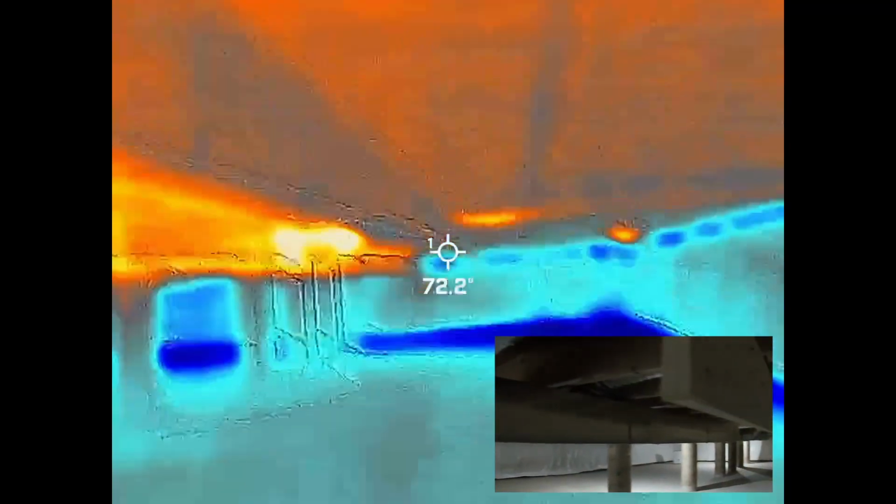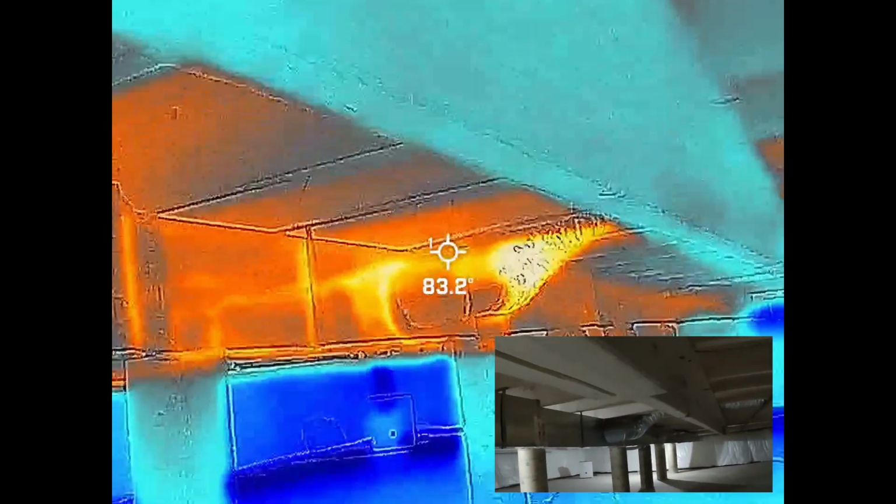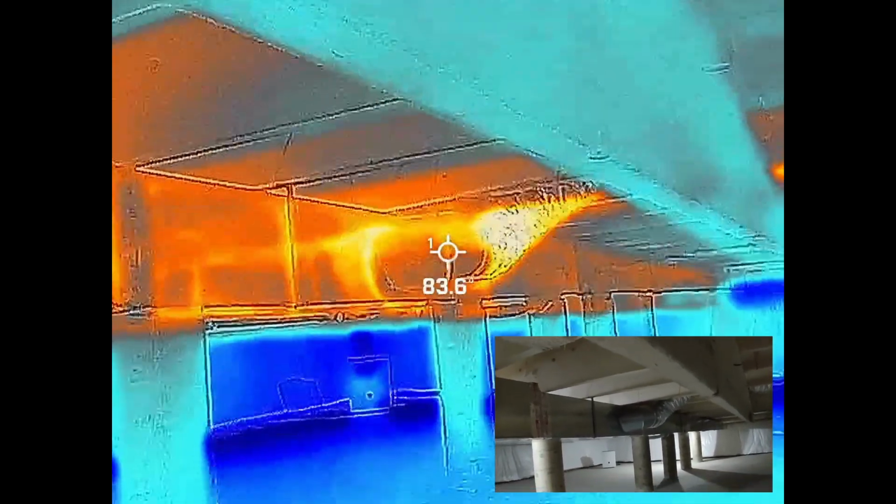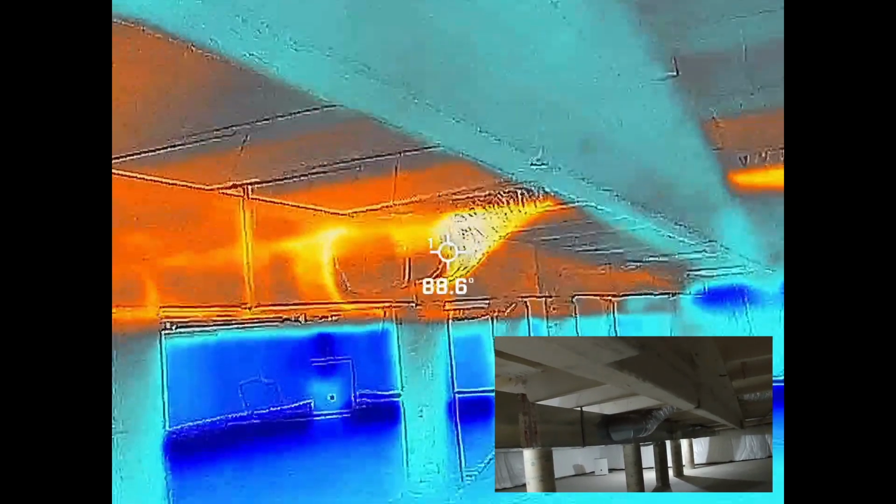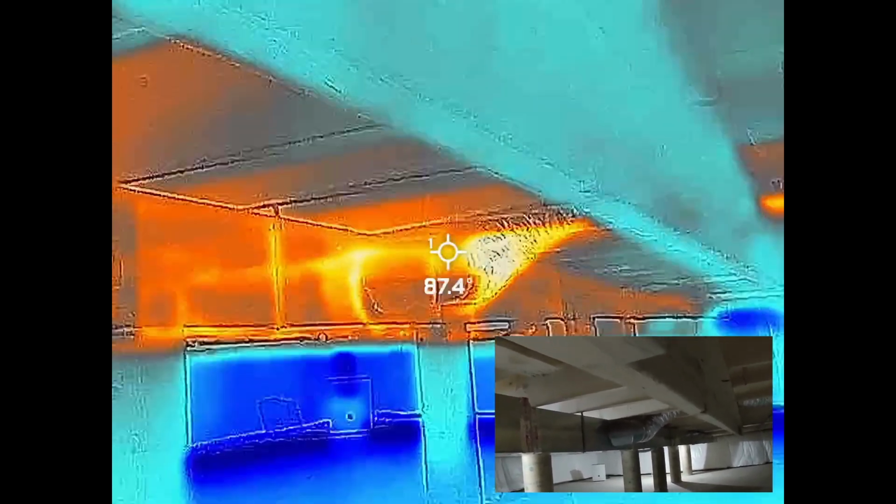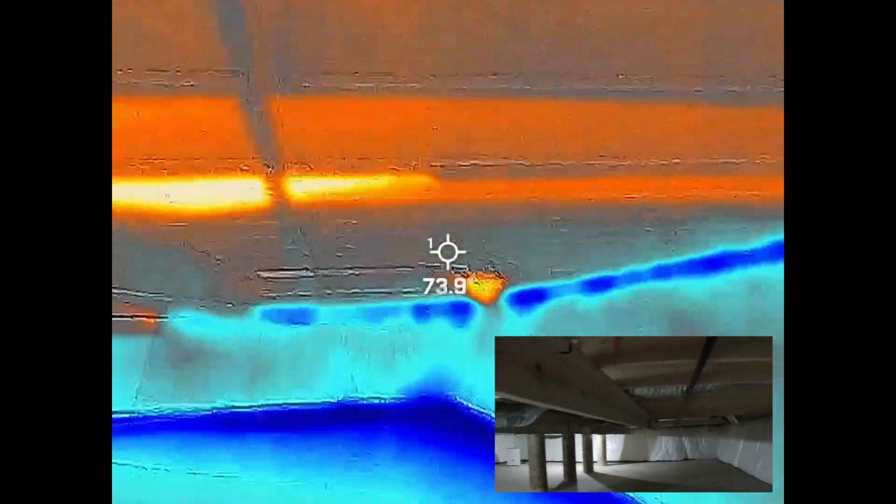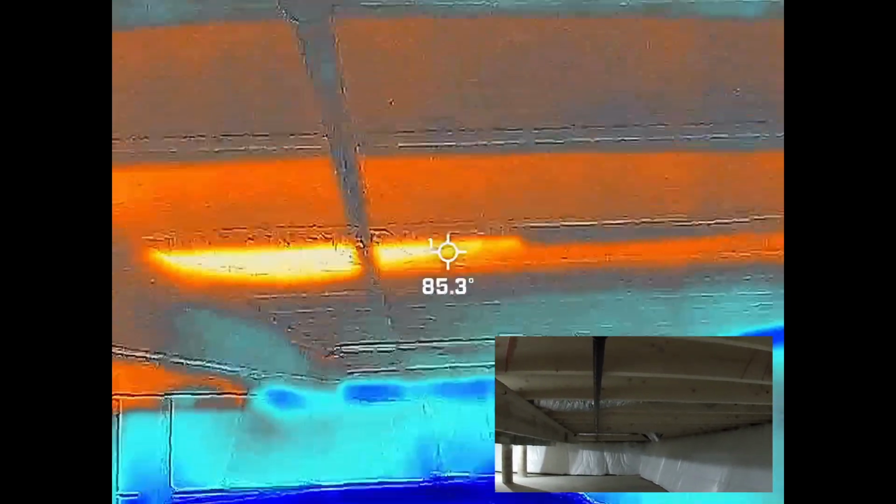And if we look down here, 76, it gets real warm where it bangs into a corner. But 82, yeah, I'm gonna do something with that.